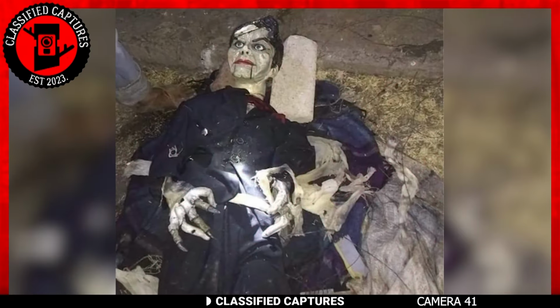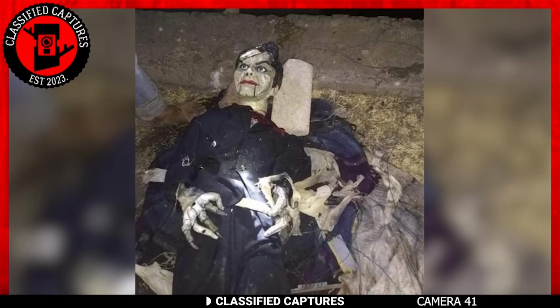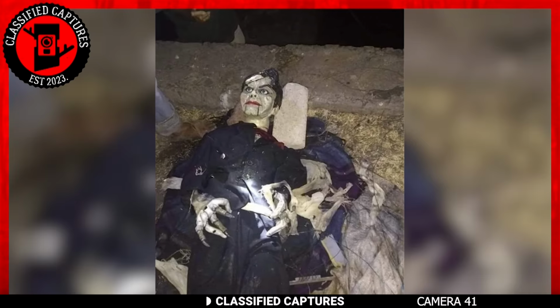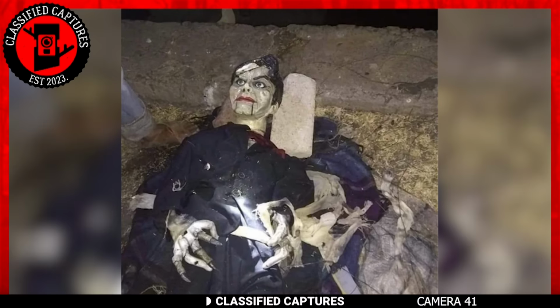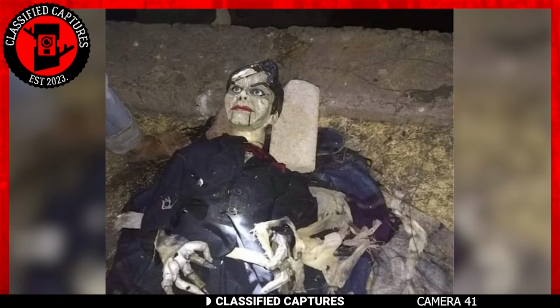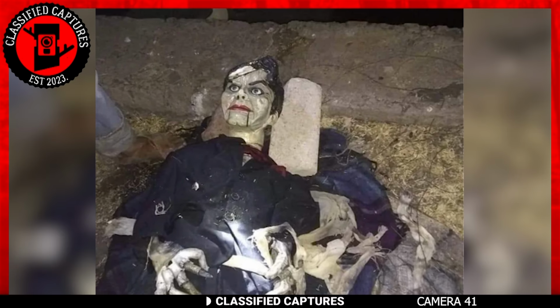In a rather unsettling discovery, a doll was stumbled upon in the depths of a river. But this wasn't just any doll. It bore an uncanny resemblance to a human. The doll's features are chillingly realistic. Its skin is eerily pale, swathed in a dark shroud. Its eyes, wide open, seem to pierce through the observer, while blood-red lips hint at something far more sinister.